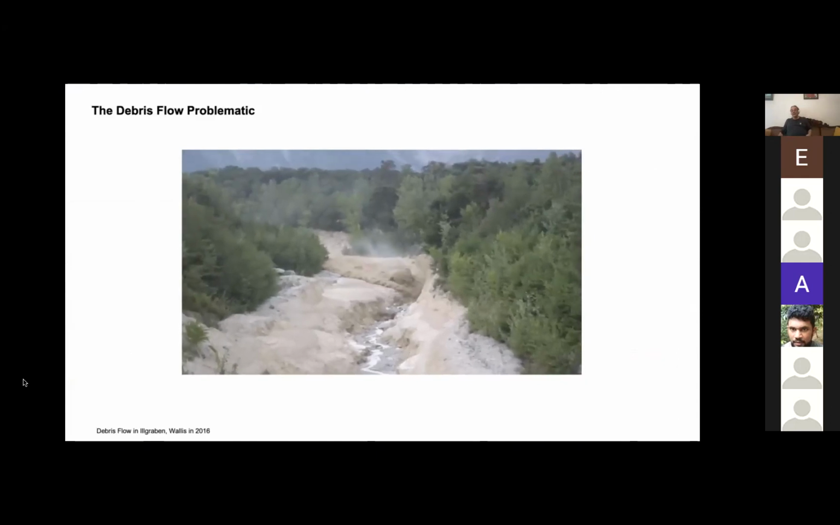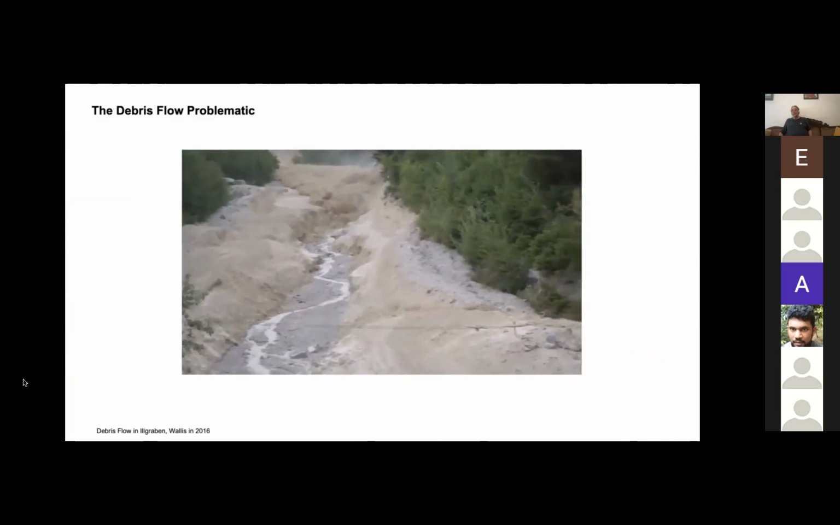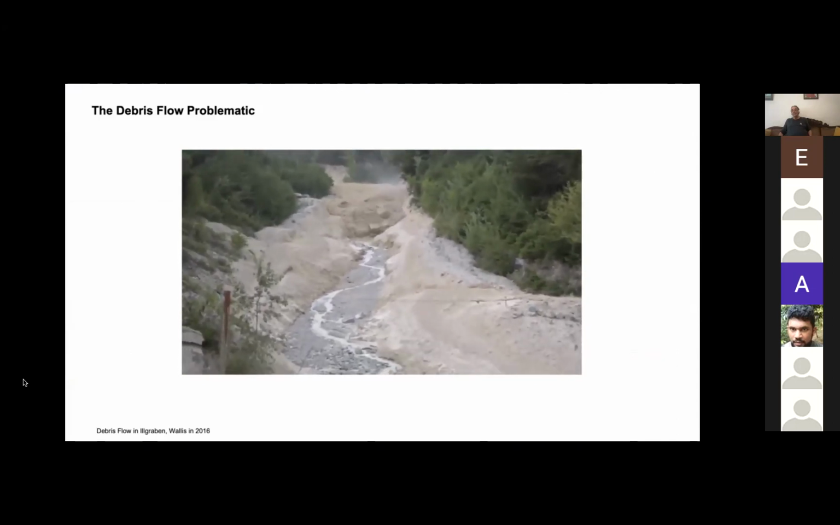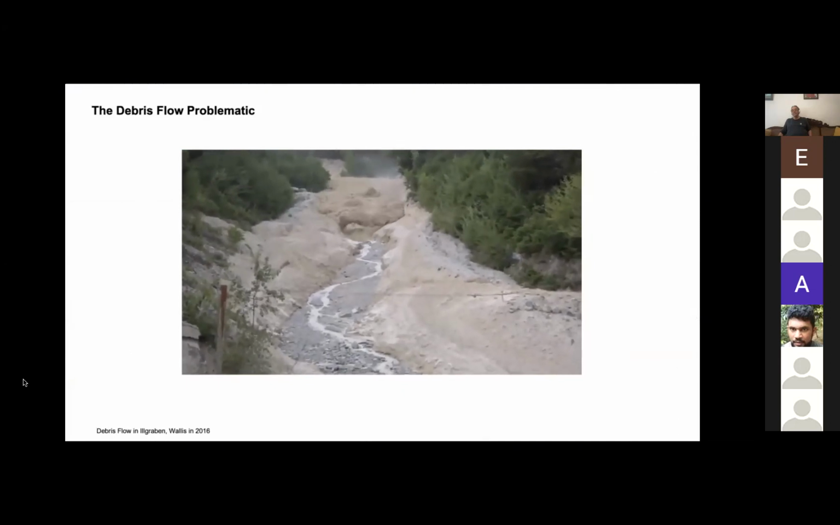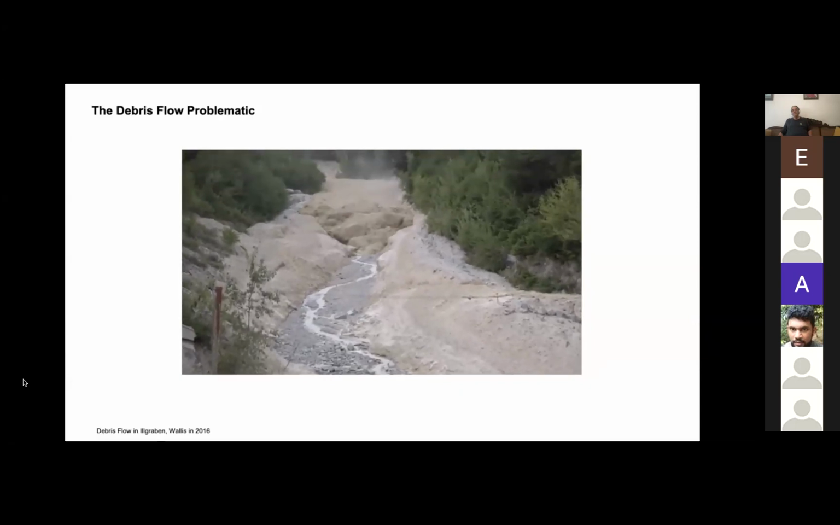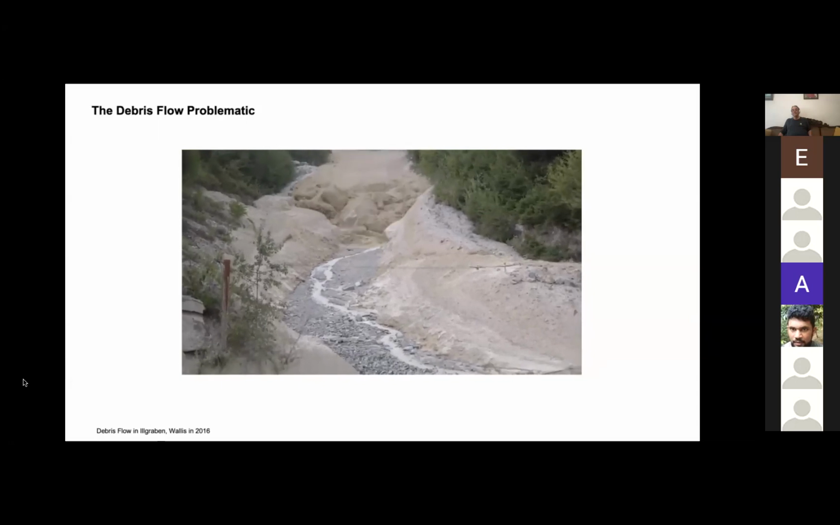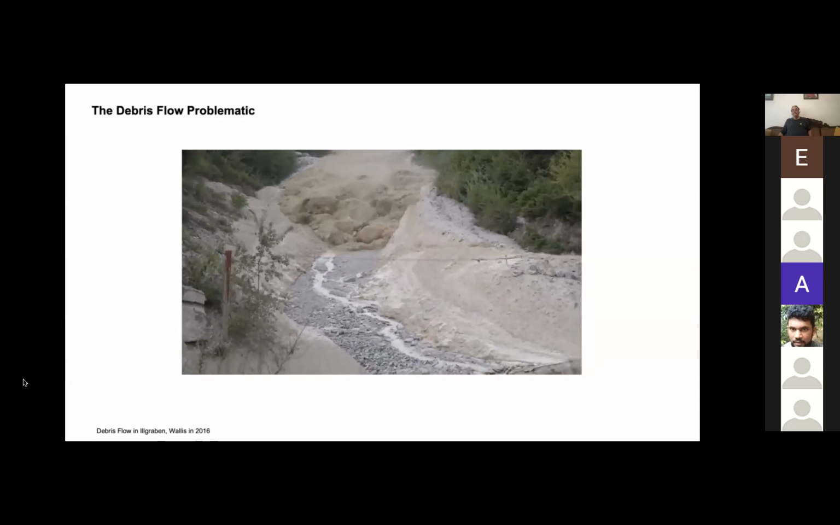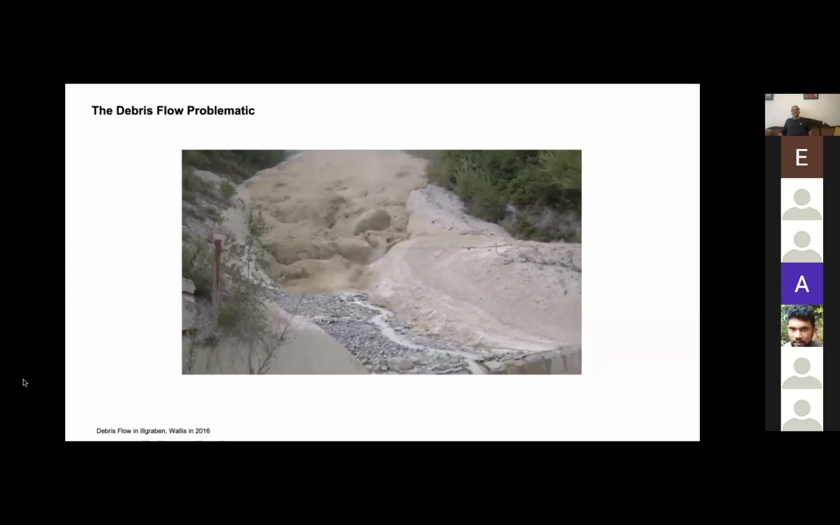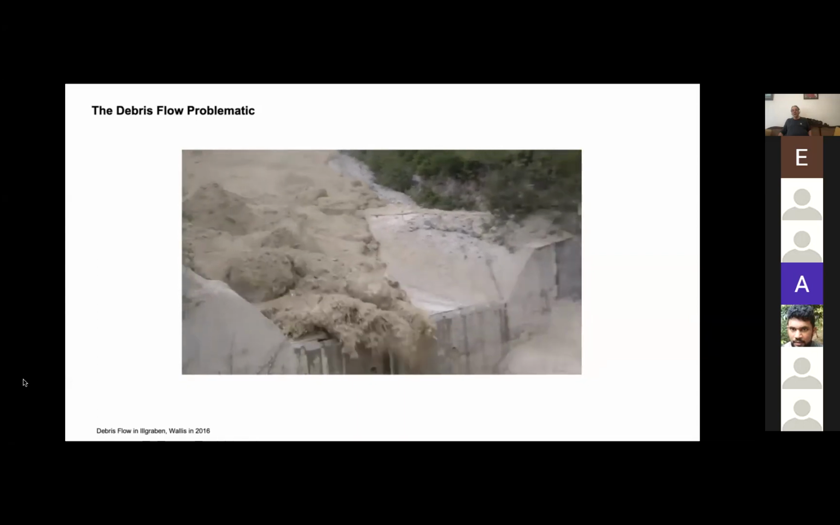This is an example of a debris flow in Valais, just to show you what we're talking about. This is where big rocks behave like water. Very dangerous. Very dangerous indeed. Over the step.